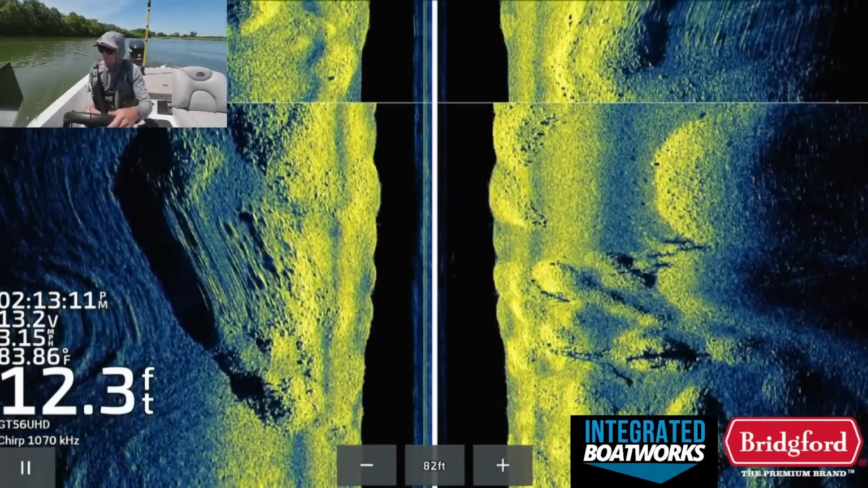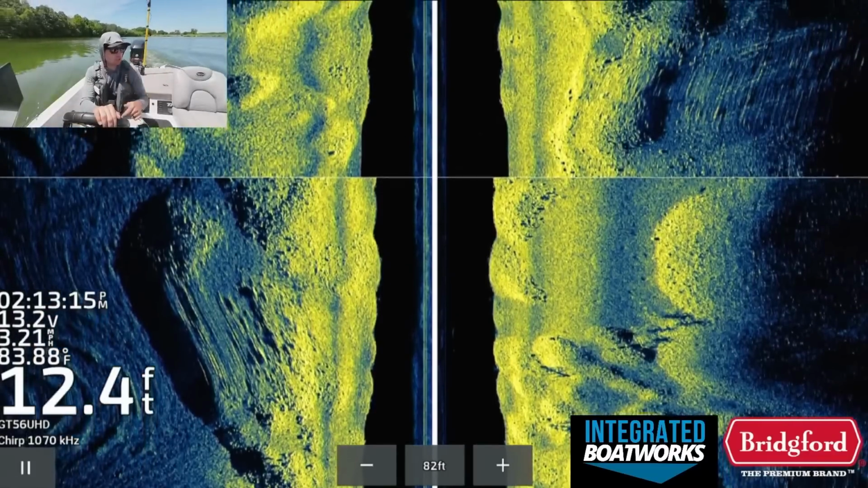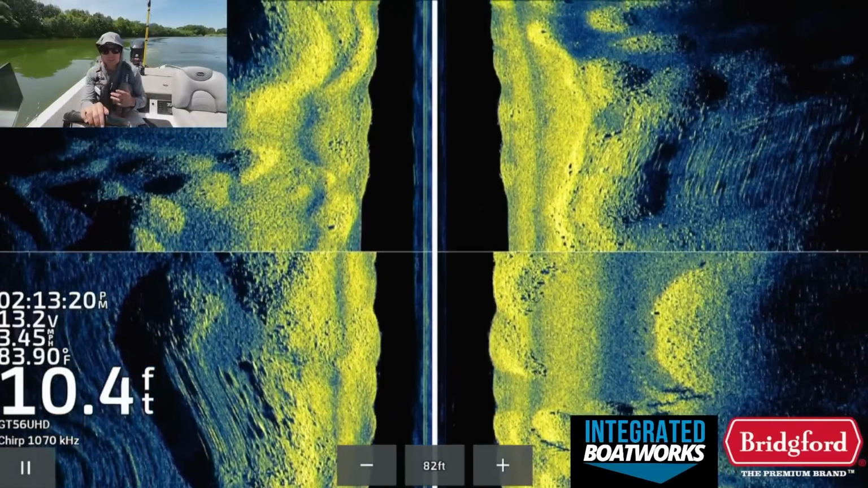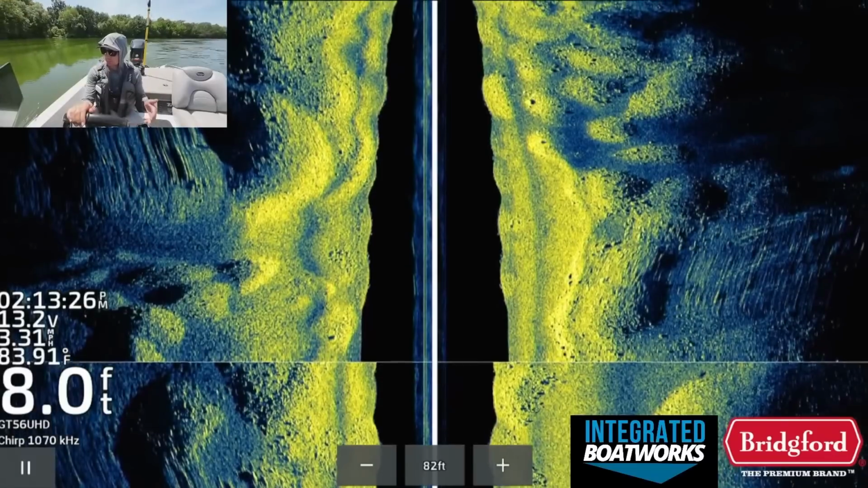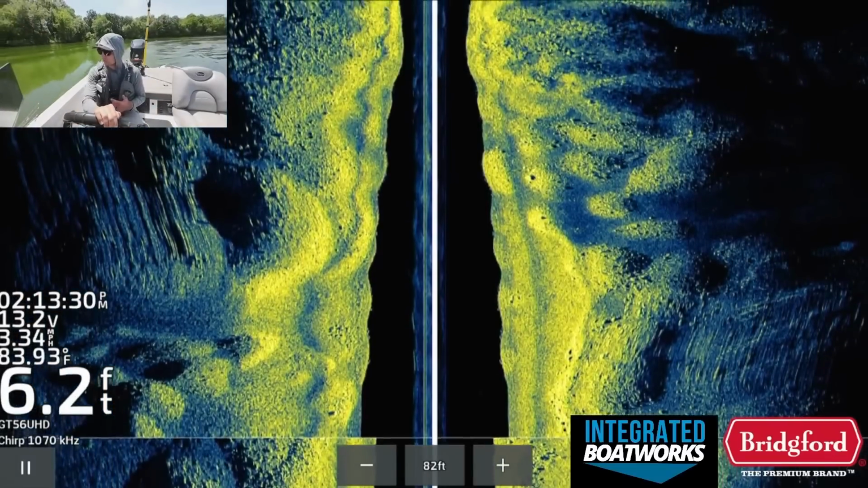And we just have these waypoints scattered out now, and we can run back and just fish, fish, fish. It's not super hard to find brush piles if you have your settings set up right on your side imaging. Just side scan in these general areas out in front of pockets and coves, all kinds of stuff. And you should be able to find brush relatively quickly.